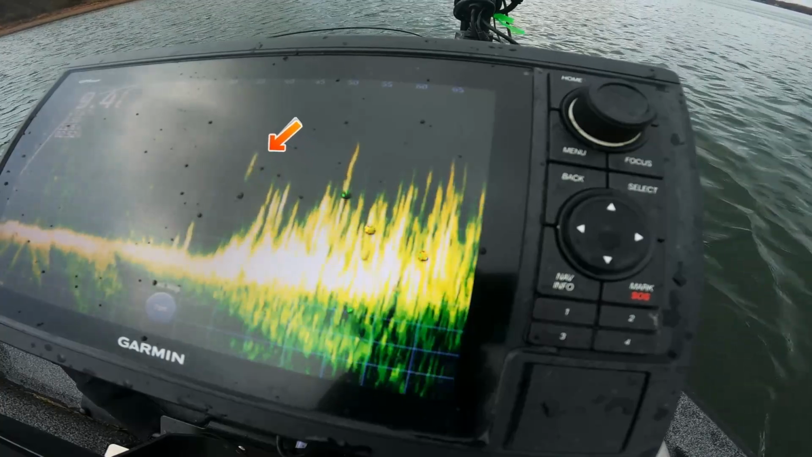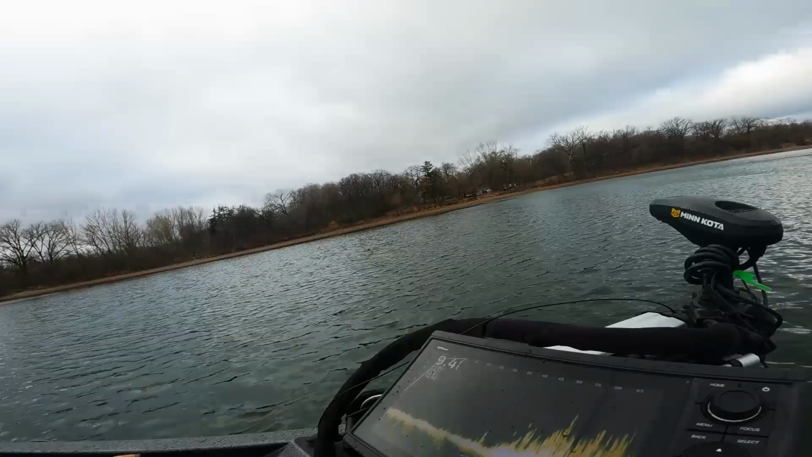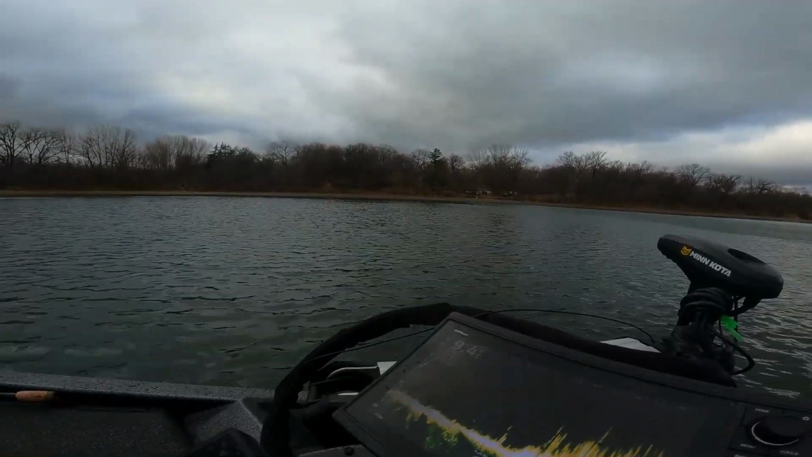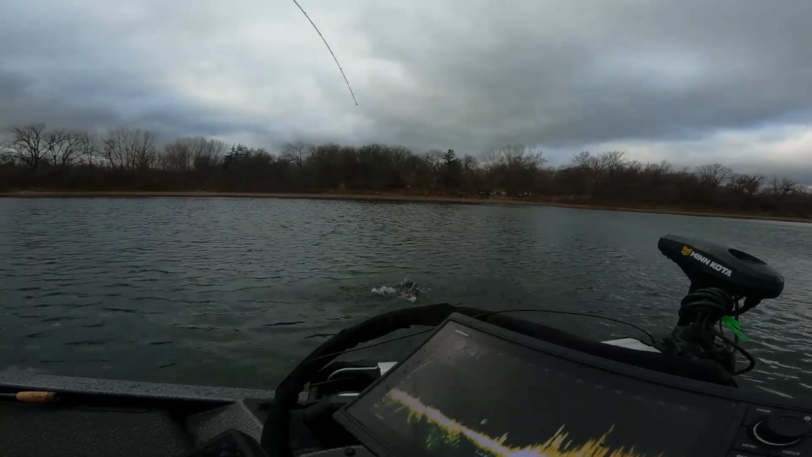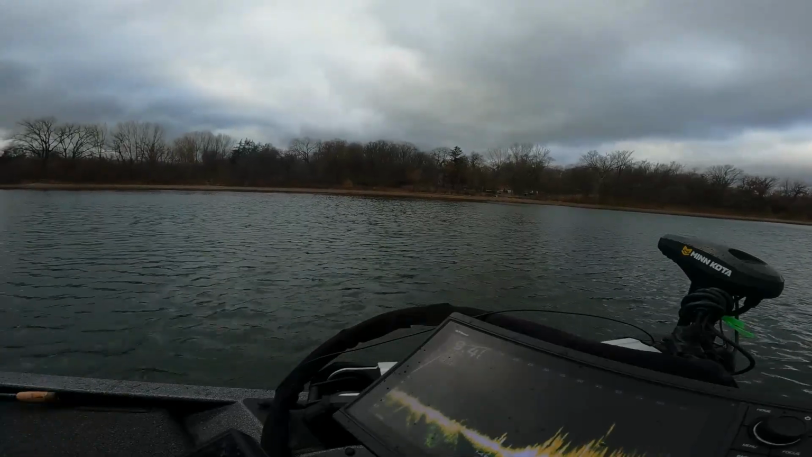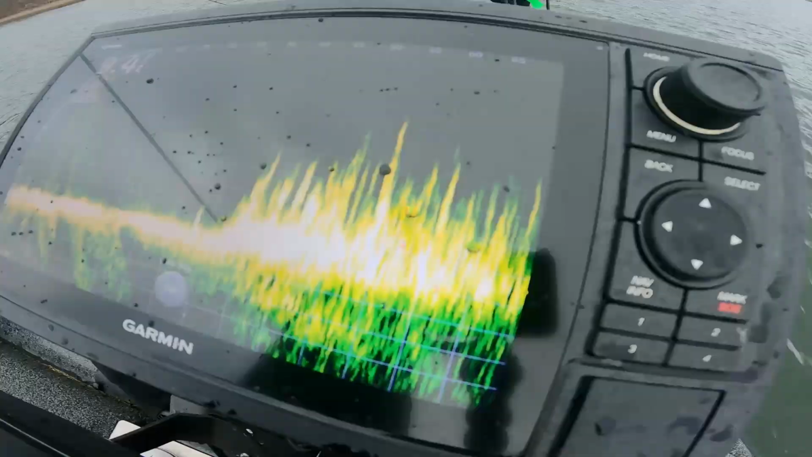Fish on. Didn't see that one on the scope. Let's see if we can't see what this fish is. Looks like another pike. Ugh. Man, where'd the bass go?